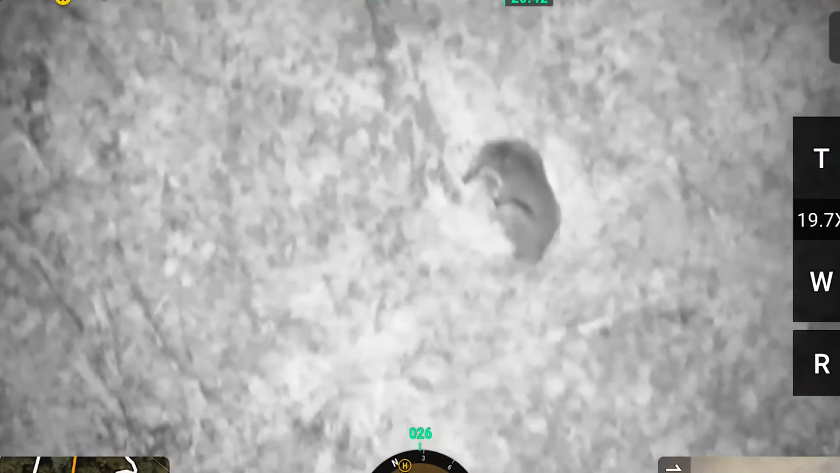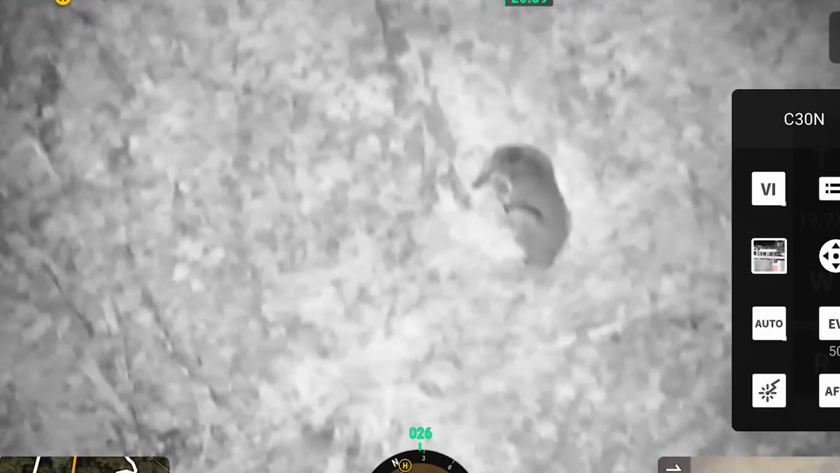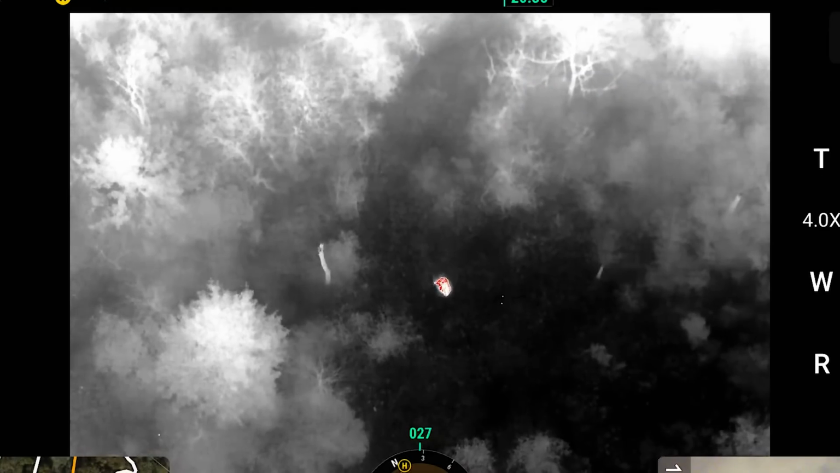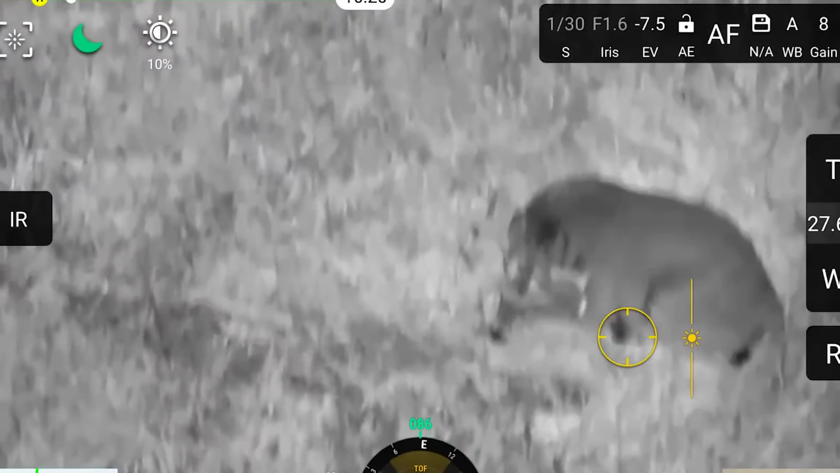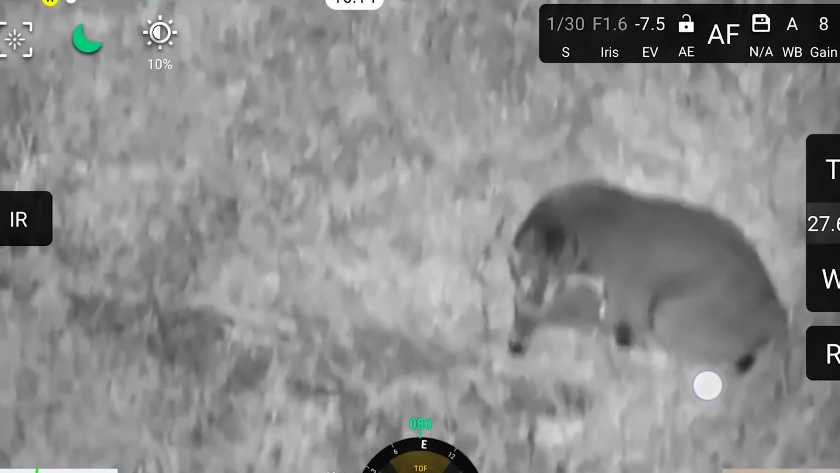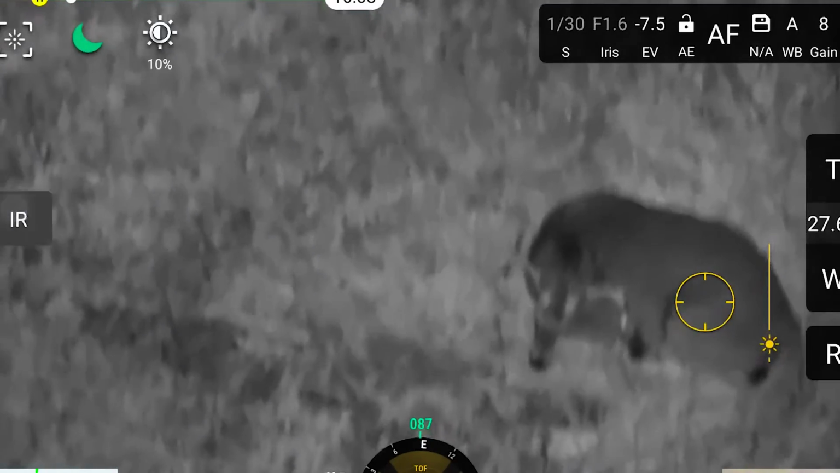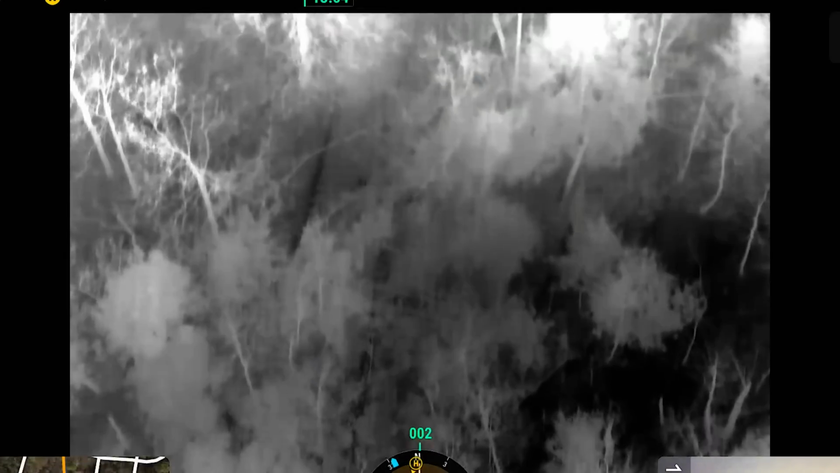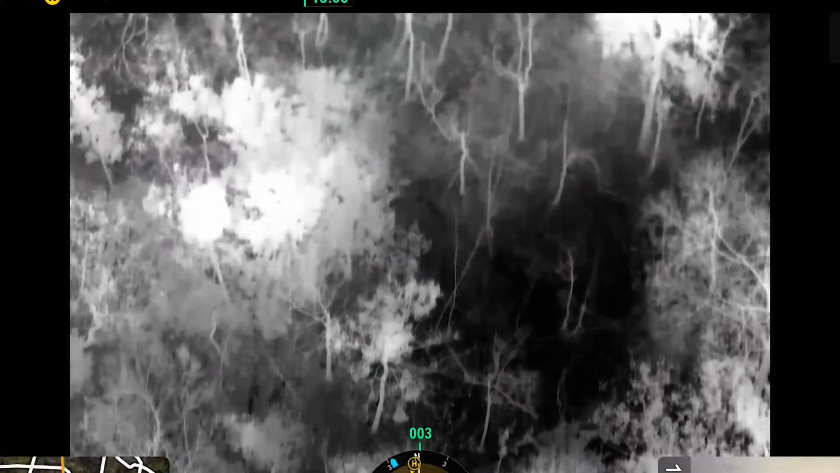That's a buck. That's a good buck too. Now we gotta get a closer look, and he's by himself, so I really like that. He's out here in the swamp. I'm trying to think what I should do here. I just feel like we're onto something for sure. So what I'm gonna do is, I have this area kind of marked. I'm gonna keep going, get my other drone out, and go take a look at him.